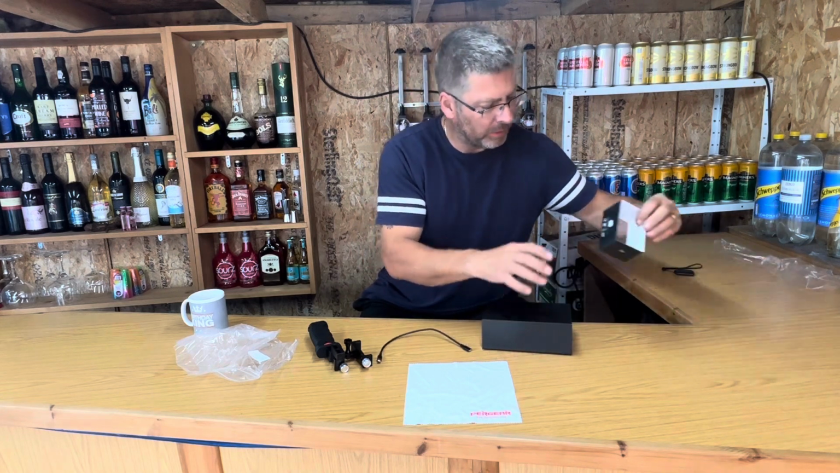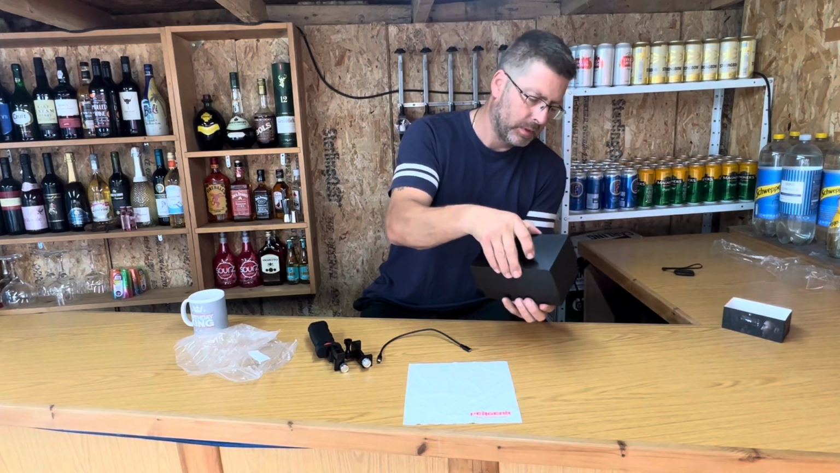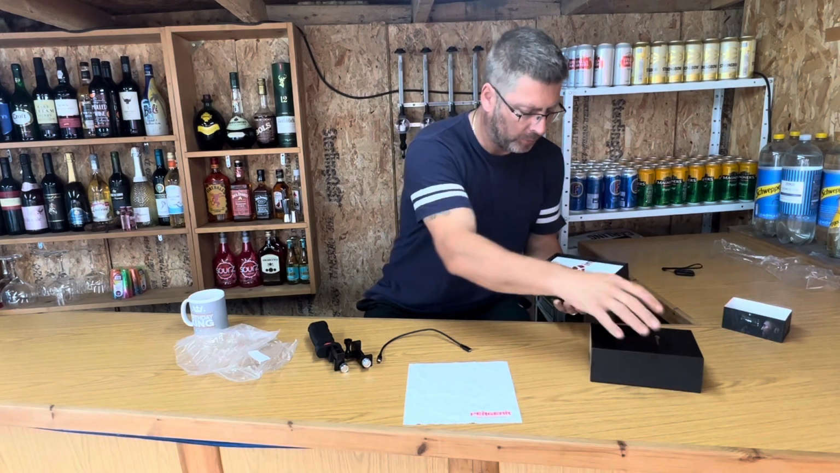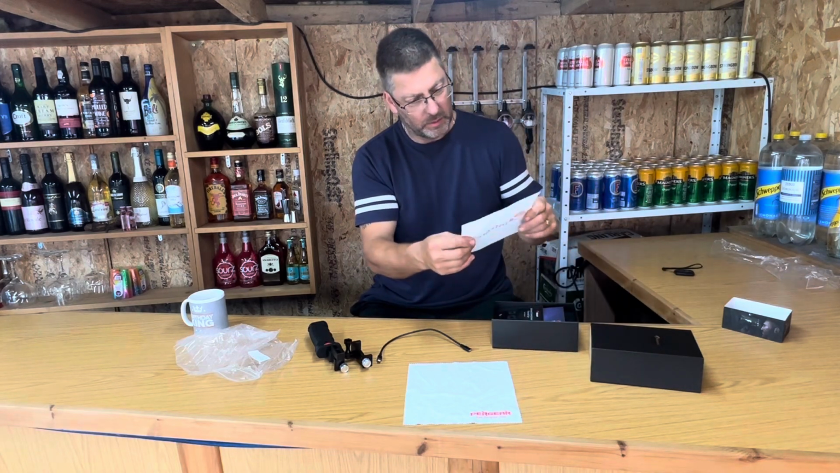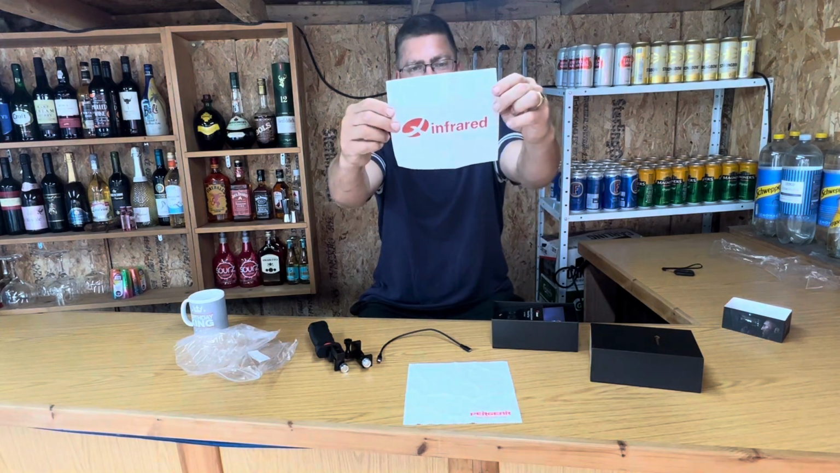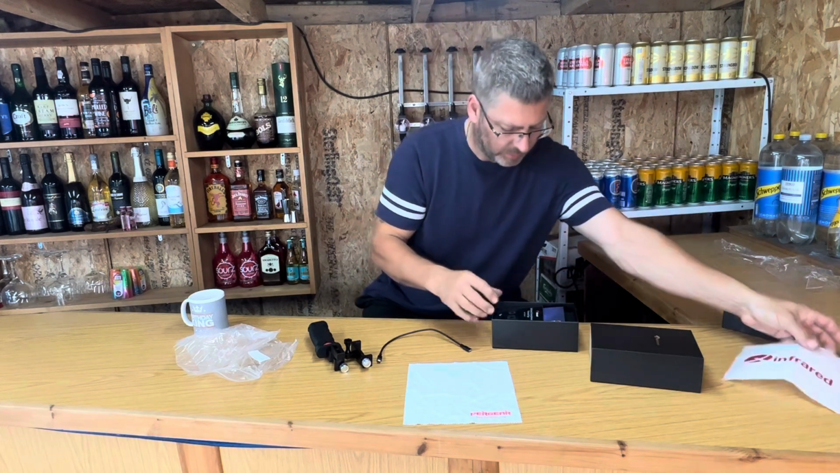Let's take off the little band, do a nice little picture on there. Oh, that comes off really nice and smooth. Oh, that's a sticker, nice little transparent sticker. I'll just leave the little emblem on there. I might find somewhere to put that later.